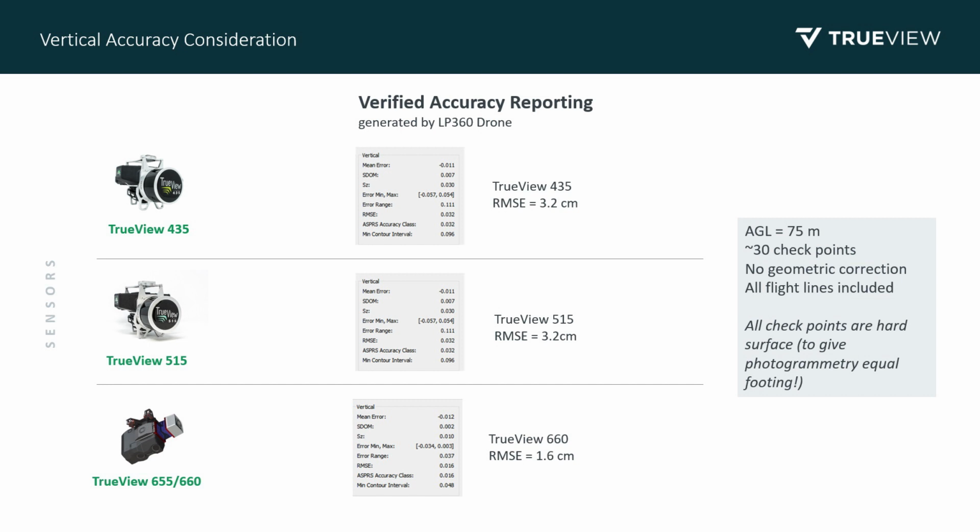And these are also done on hard surface. So if you're trying to gauge what LiDAR accuracy is compared to, say, photogrammetry, this is the best way to do that, because with photogrammetry, you're not going to get returns in vegetation. So the only way to compare it is on hard surface. So we did this to give photogrammetry equal footing there.